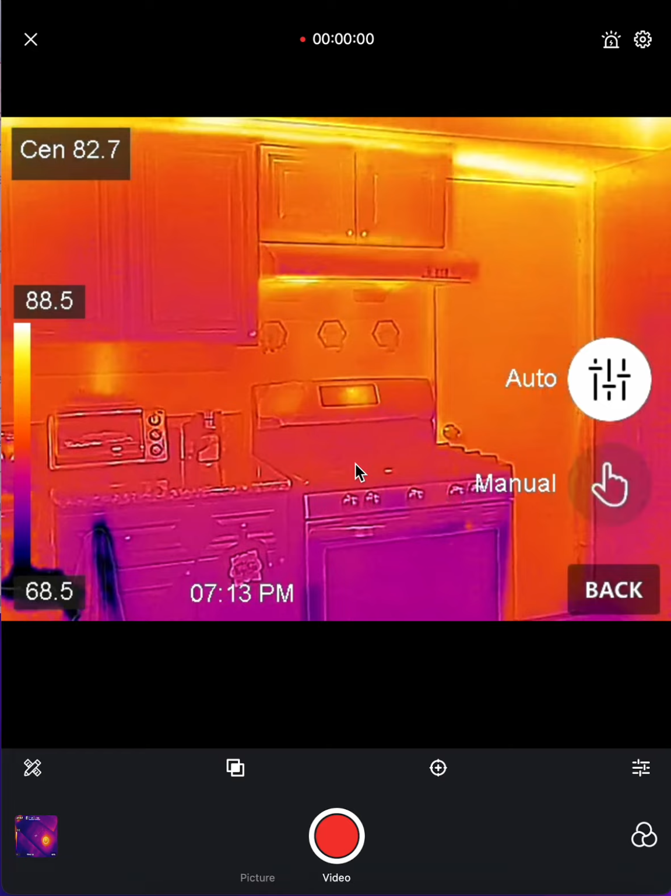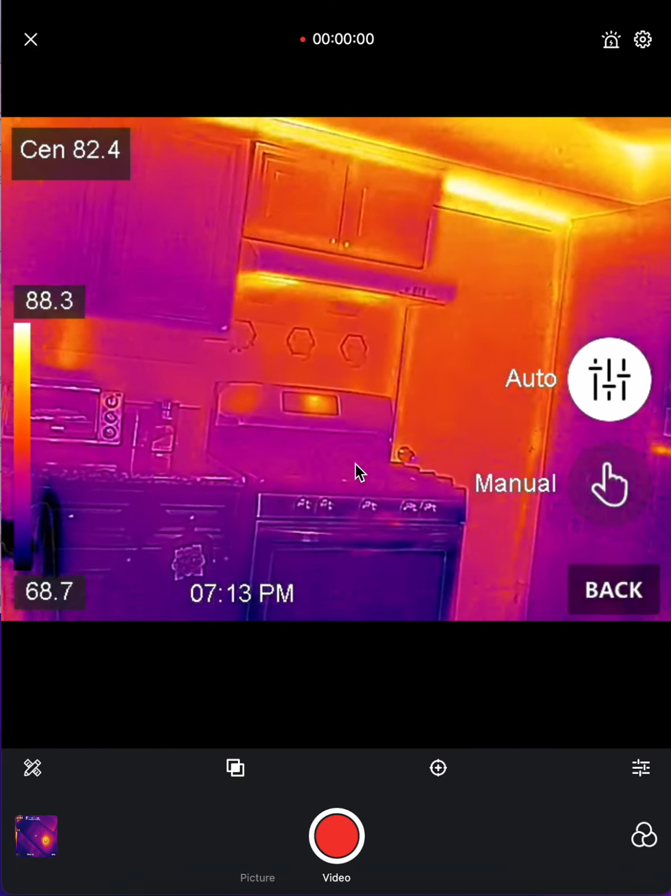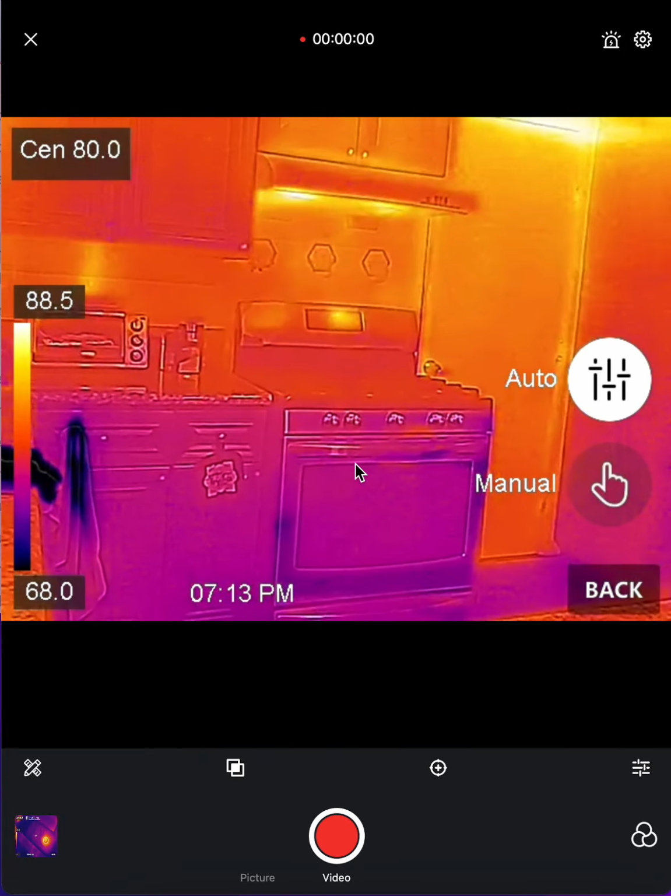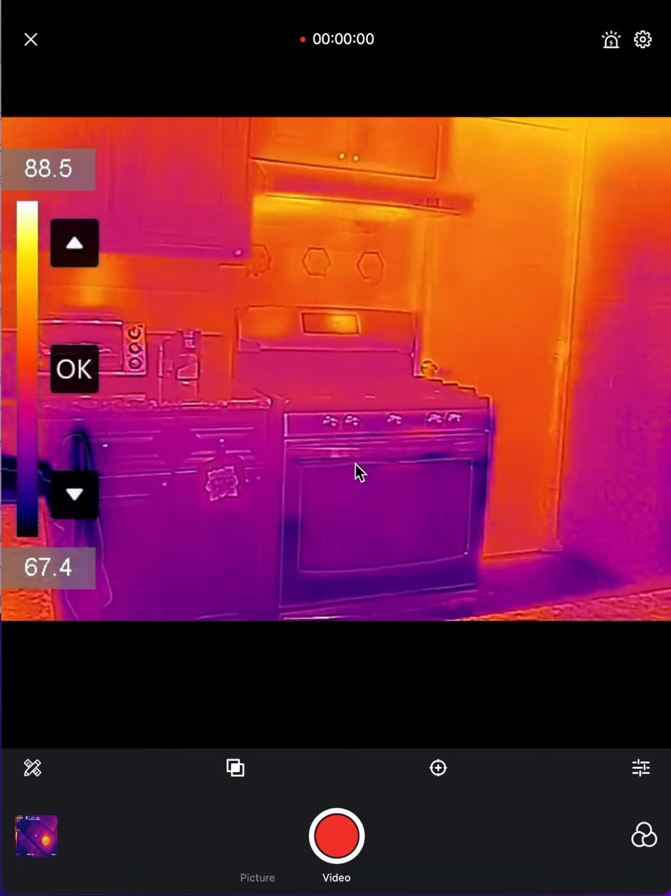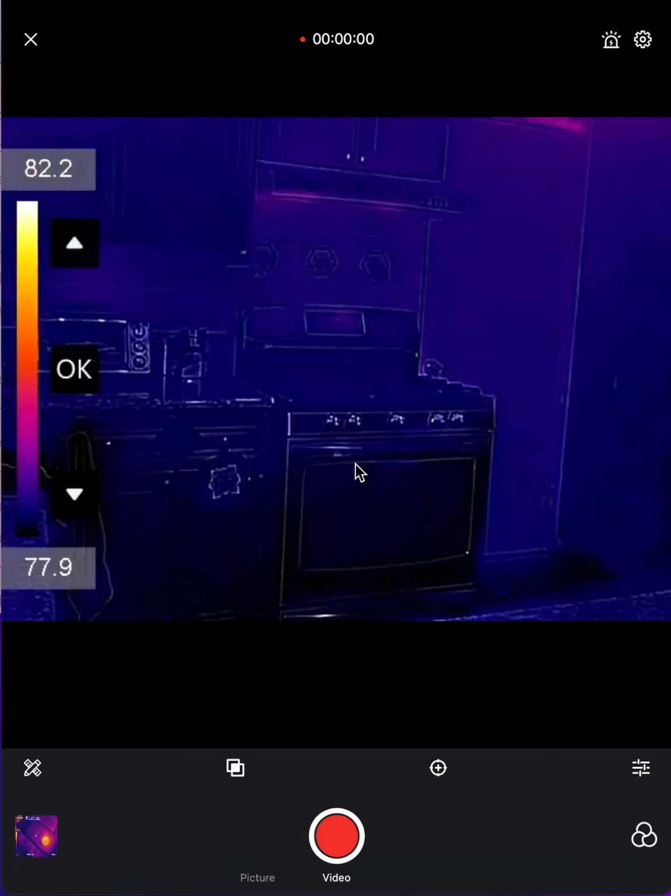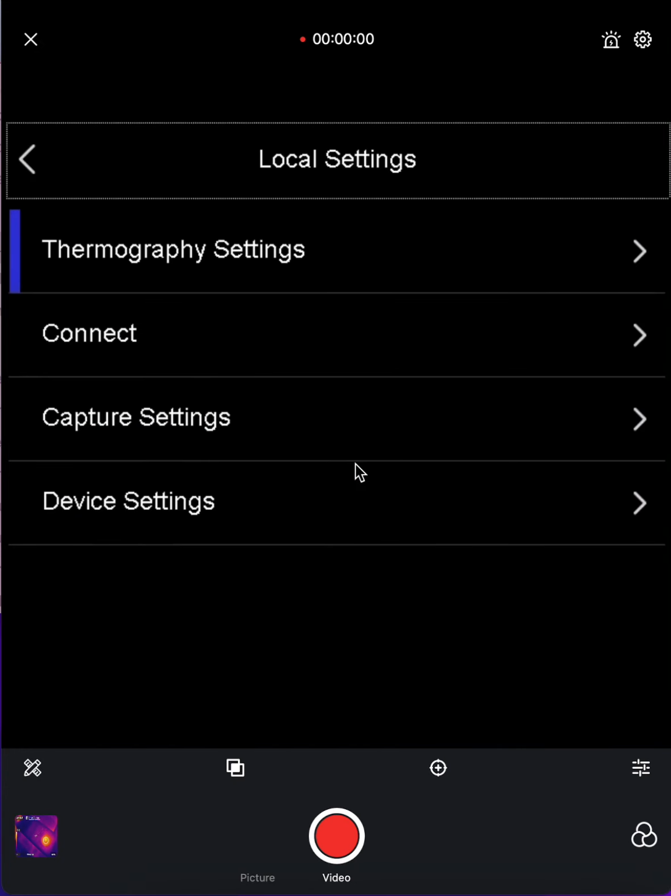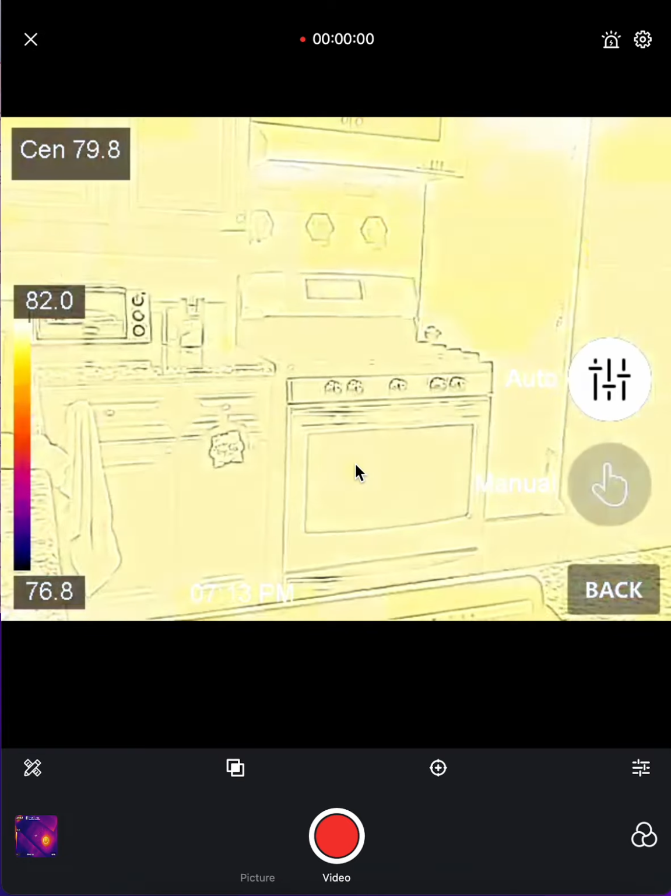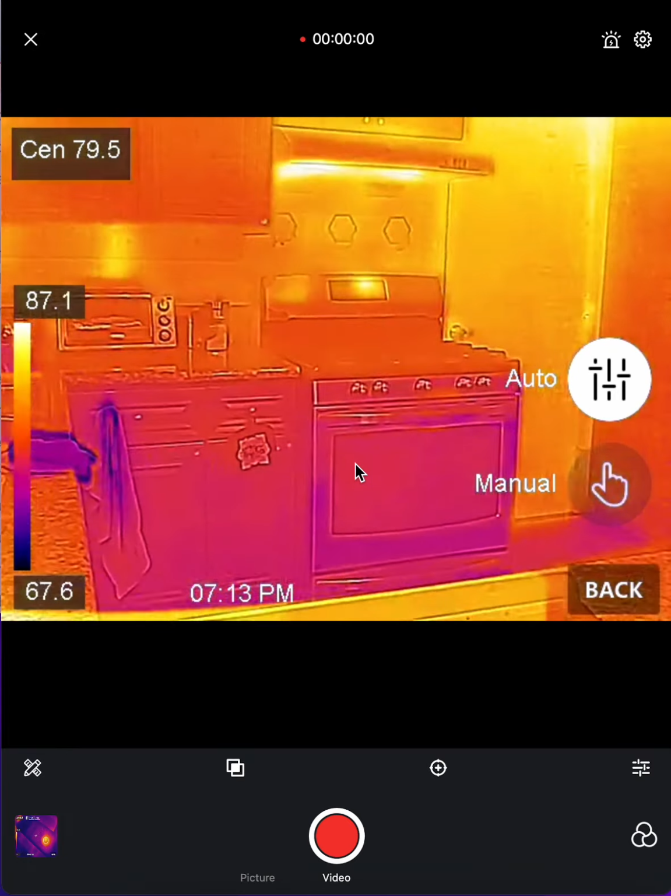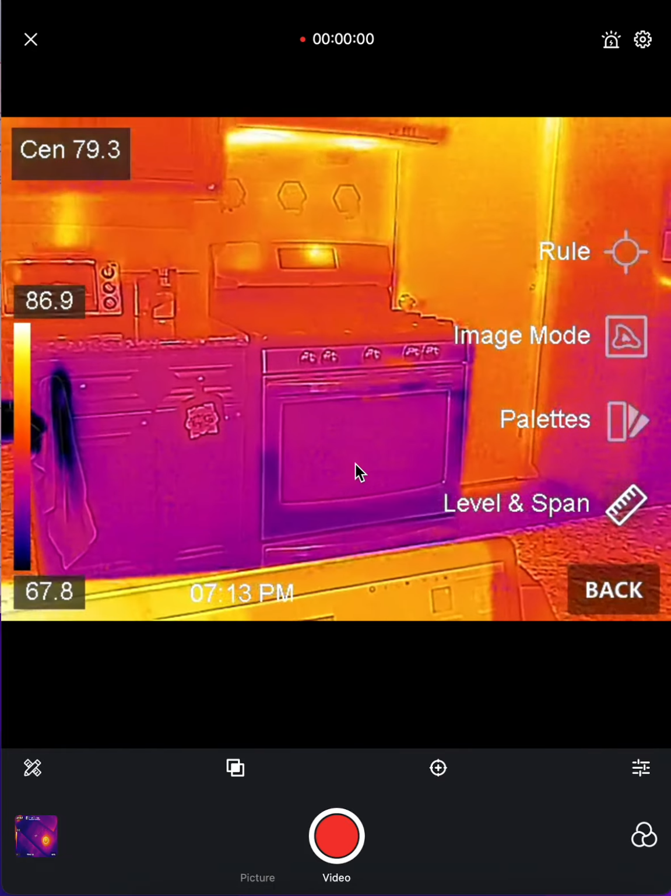And now we'll get to the level and the span. I like to use only the auto. That way it's auto, and it just makes it a lot easier. You can choose manual to choose how you want to do your colors and whatnot, but I don't want to go through that. It makes it more difficult. So getting back to the level and span, I want to do auto. That way it makes it easier for me. I like using auto. So that's that with the menu.